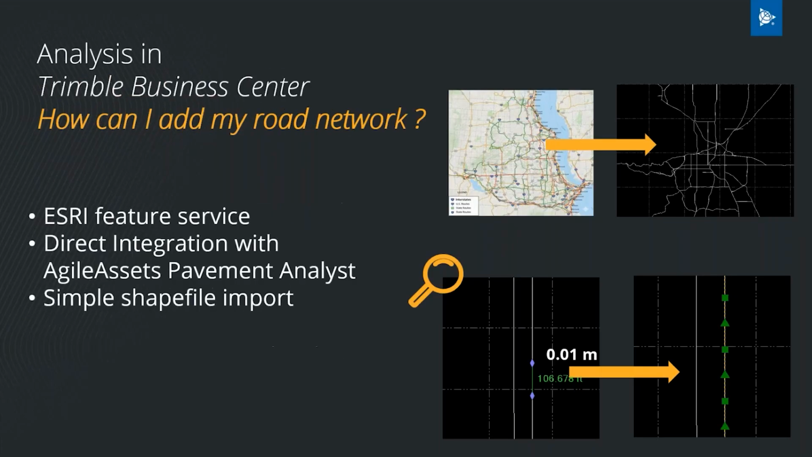Now, how can you add your road network into Trimble Business Center? So you can use Esri feature service. So if your road network with the segmentation is stored in Esri, you can pull it directly from Esri. Trimble Business Center has a GIS module that allows you to connect to your Esri feature service directly from TBC and pull the information from Esri feature service directly into TBC.